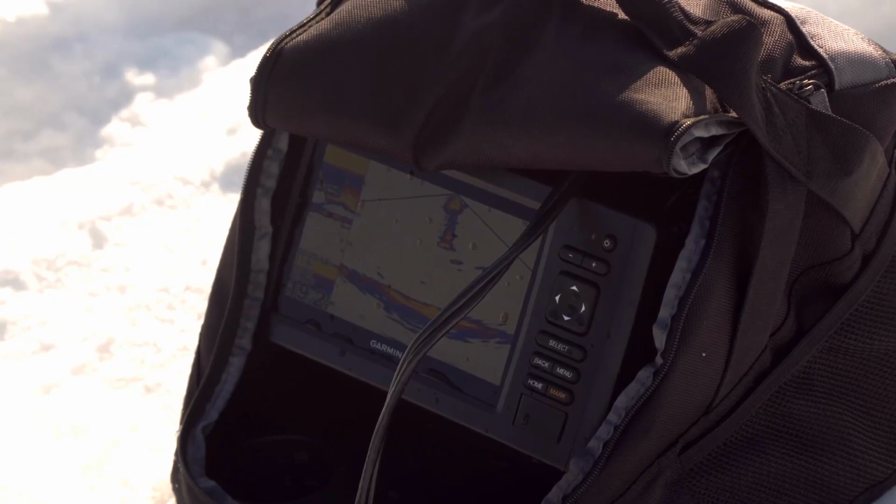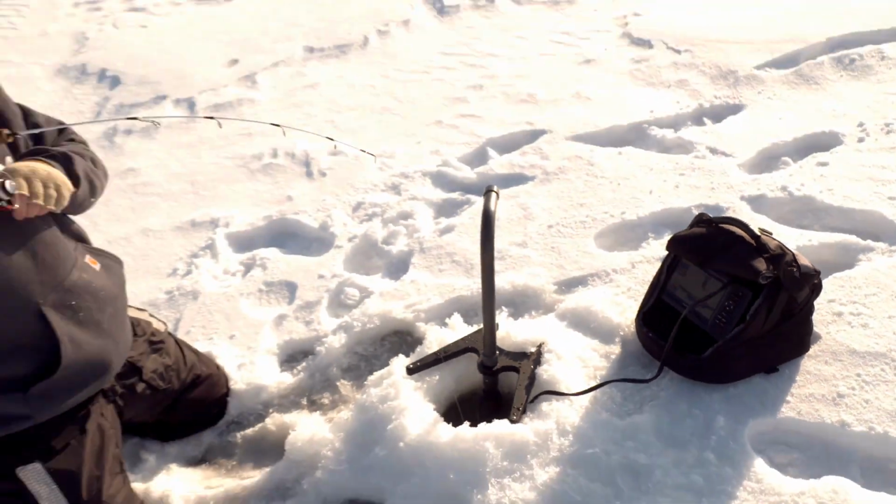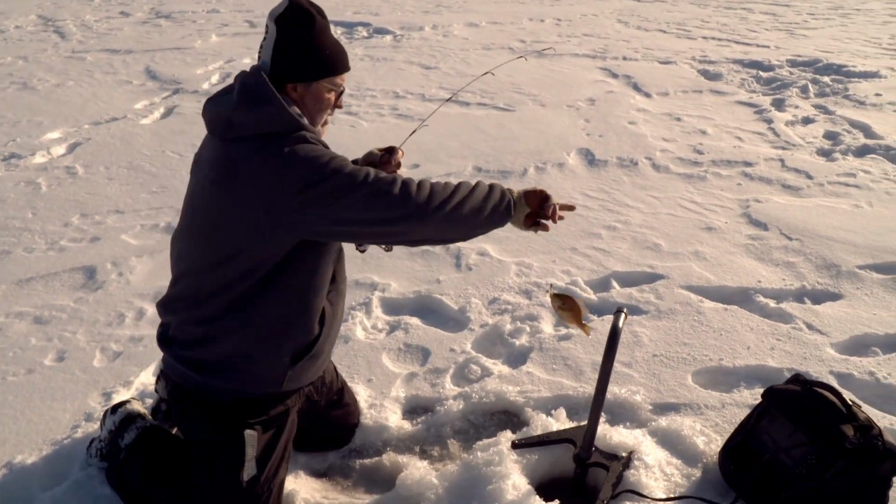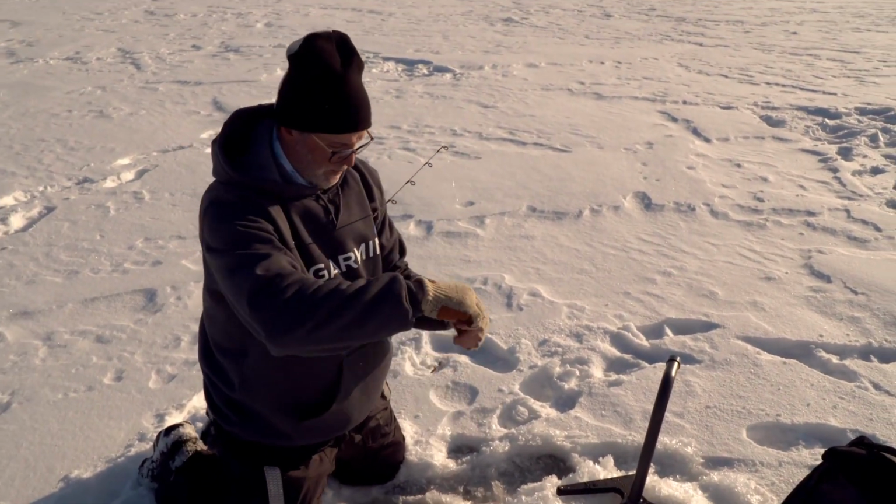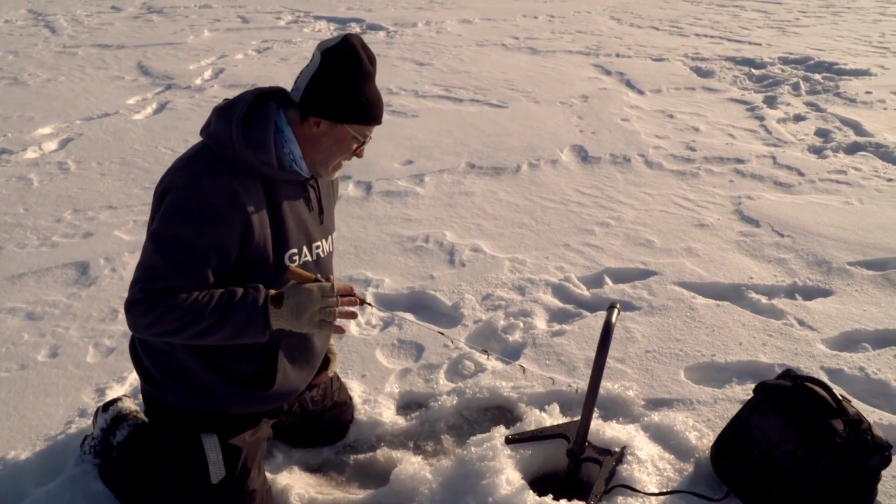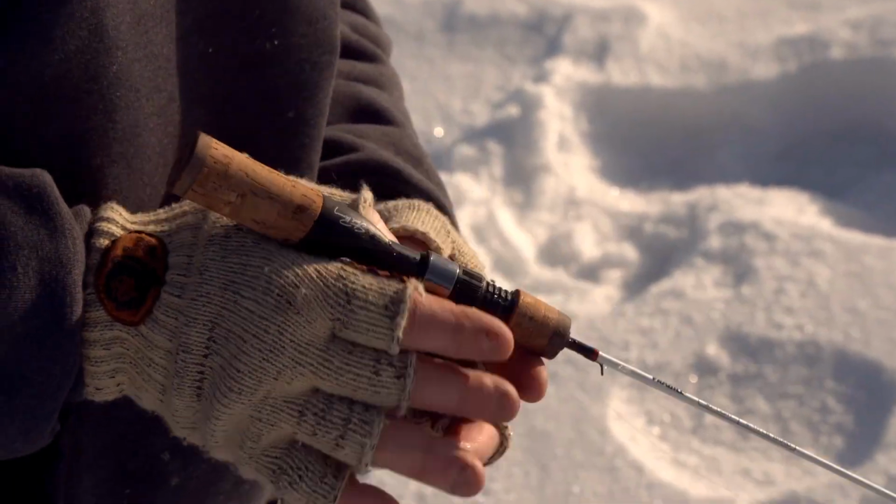See the jig going down? You see the crappies underneath it? Here, he's coming up already for it. Got him, oh yeah. You got them lining up now. They're nice. That's a bluegill. Here, he's gonna be right on it. Here he comes, he's coming up already. Got him.